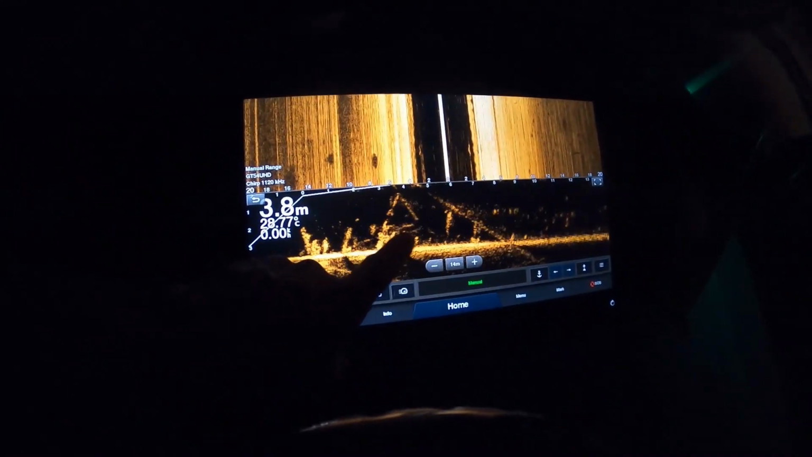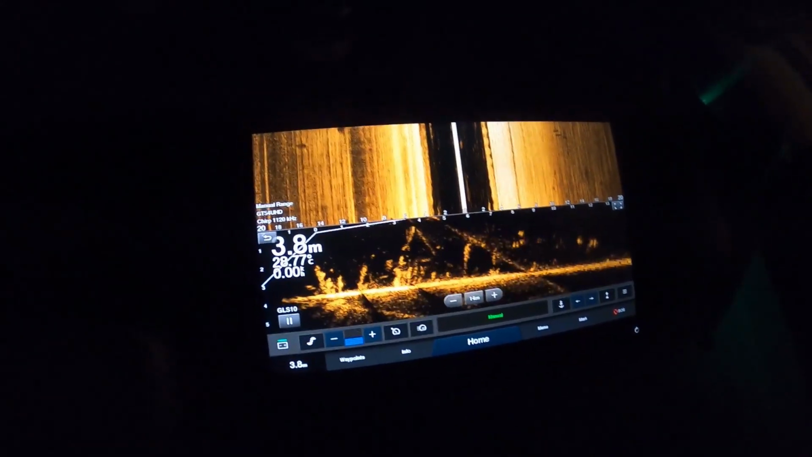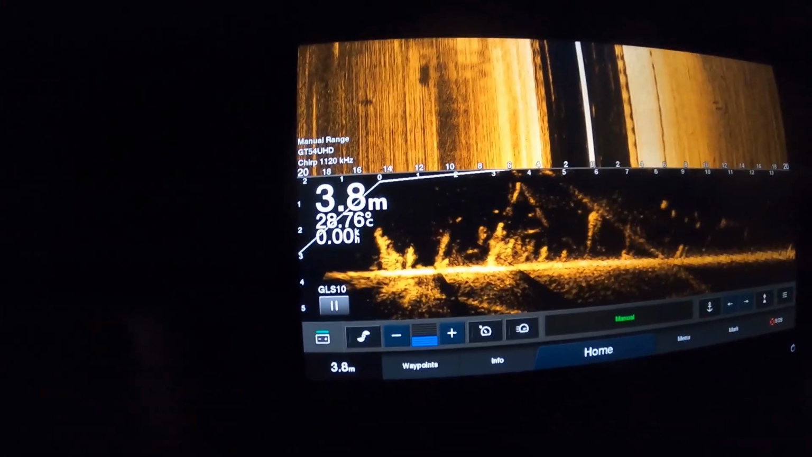Sweet as. See if he comes back. There he is. There he is. So we've got the barra there, one of many. Might be another one on the other side of that weed pipe.